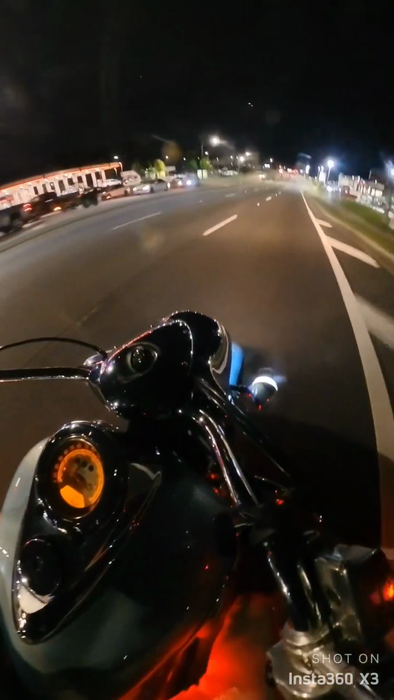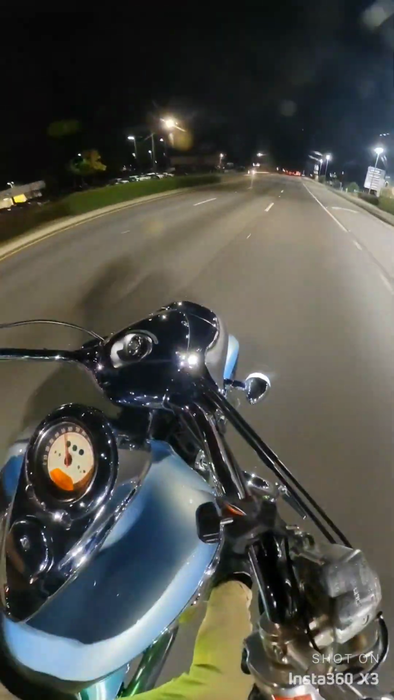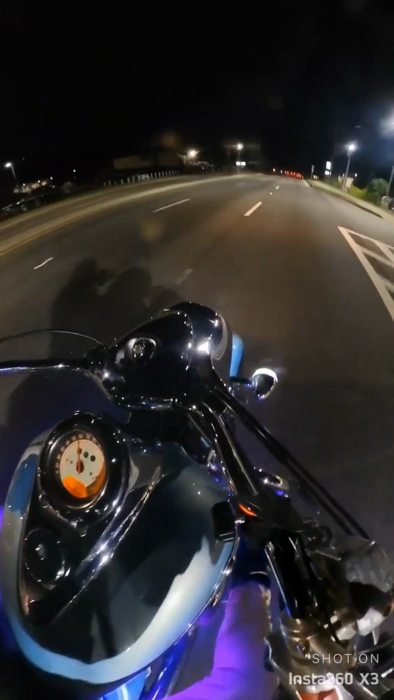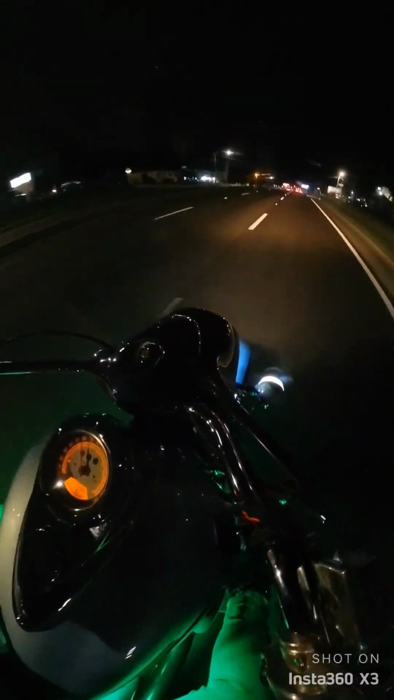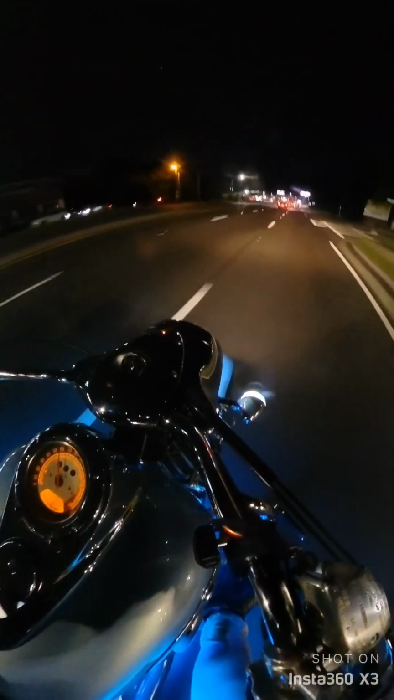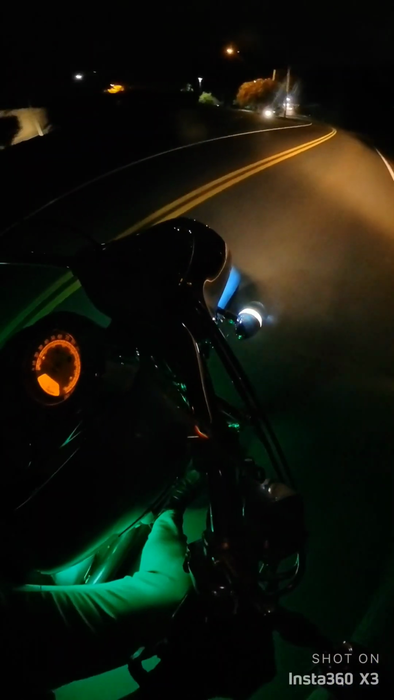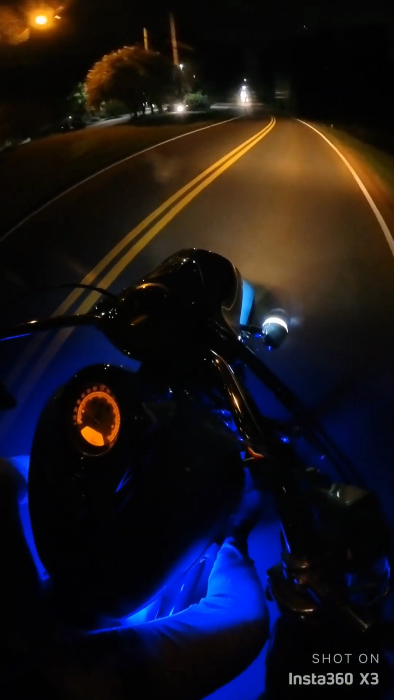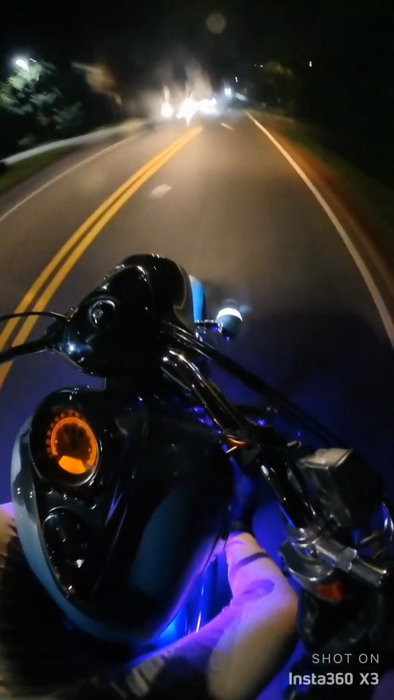The cars are doing this. Stepping down on her, baby. Step down on her. I must say, I like this heel toe shifting. That is rude.